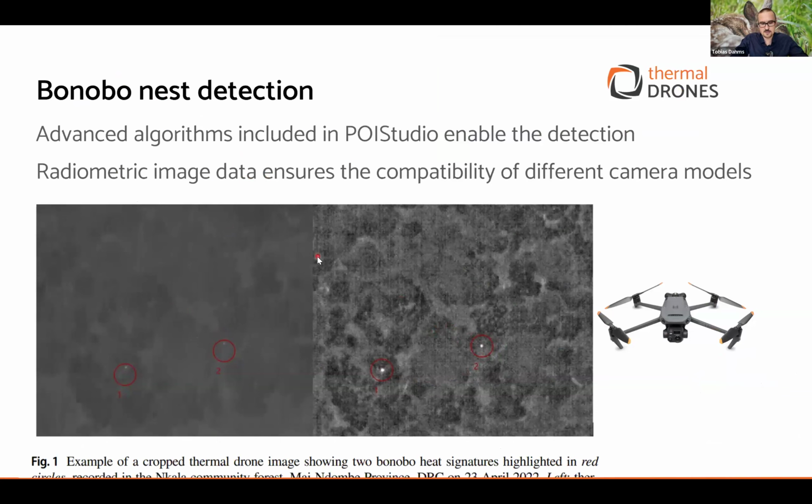interesting, also if you are working in the field of research, is that there is this difference between the image the drone displays on your controller and also records as video, compared to the radiometric image, which contains all the data on the sensor.